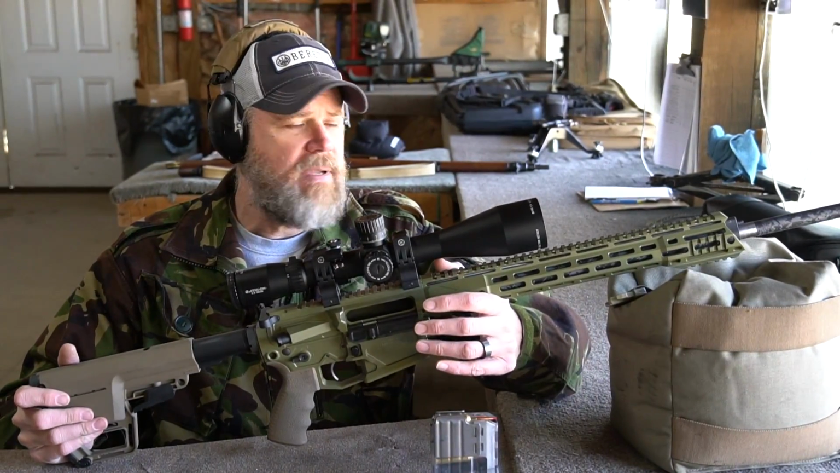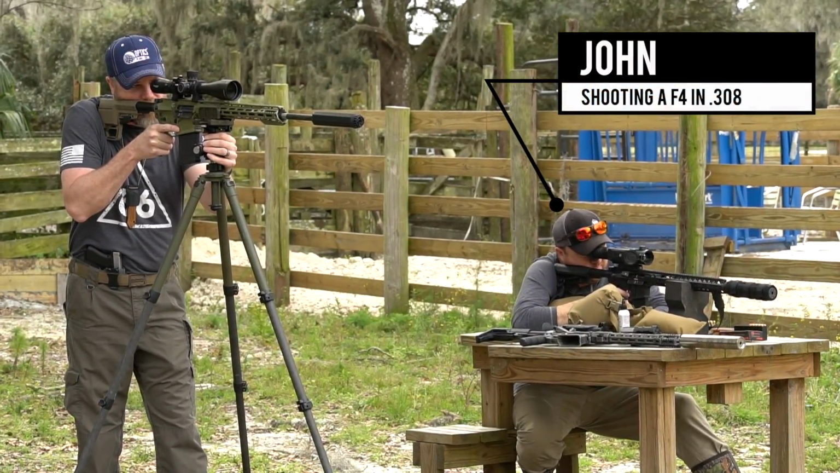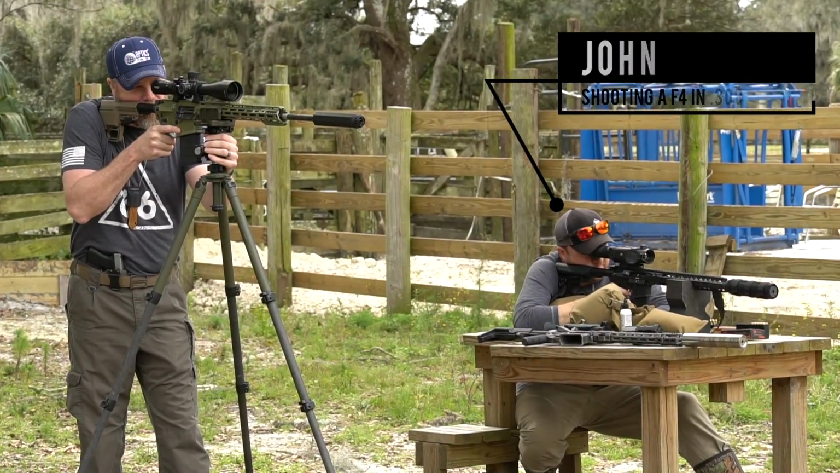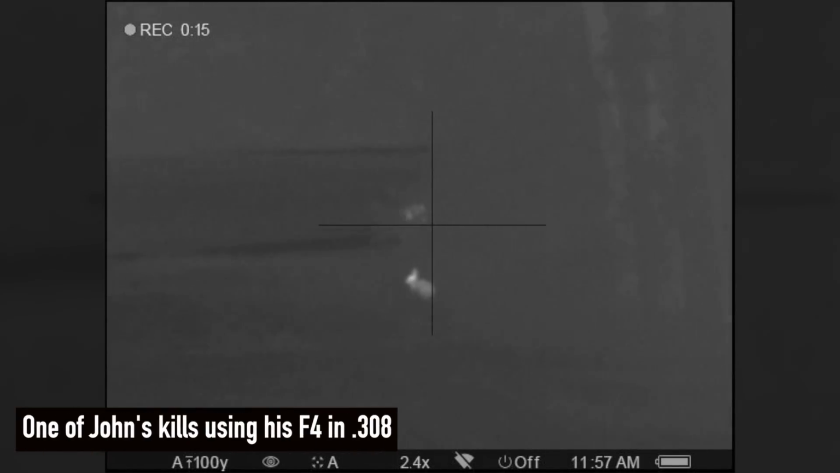And John from BDU was also using an F4 rifle. His is chambered in .308, and he did get some kills with that rifle. I'm going to reach out to John and see if I can get some of that video footage off his thermal, because he was running an XP, but he had a shorter barrel on his .308 than I have here on my 6.5.